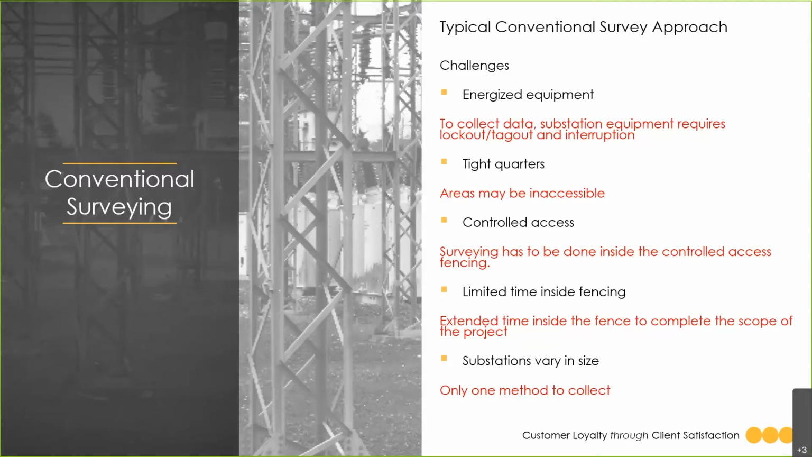The crew or worker may not be able to physically access some areas. Another thing to consider when using total stations and other conventional methods, you have to be physically inside of that substation site. Once again, exposing the project team to those facilities is something you want to try to mitigate.